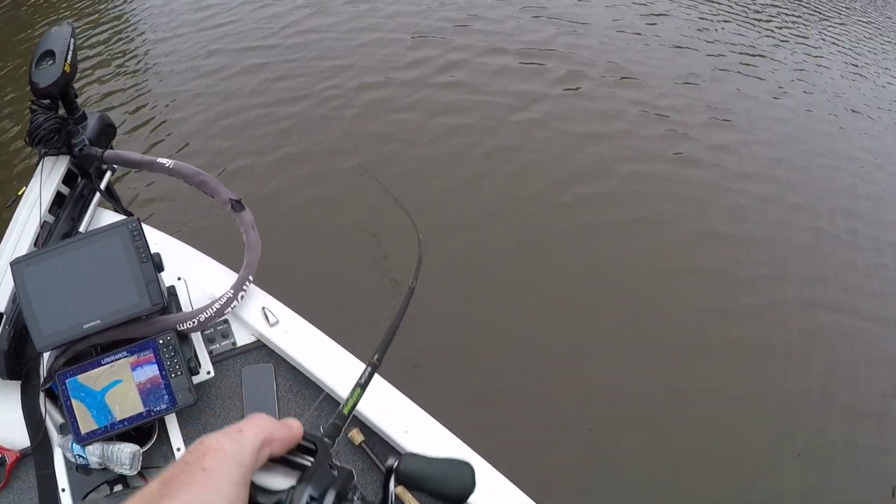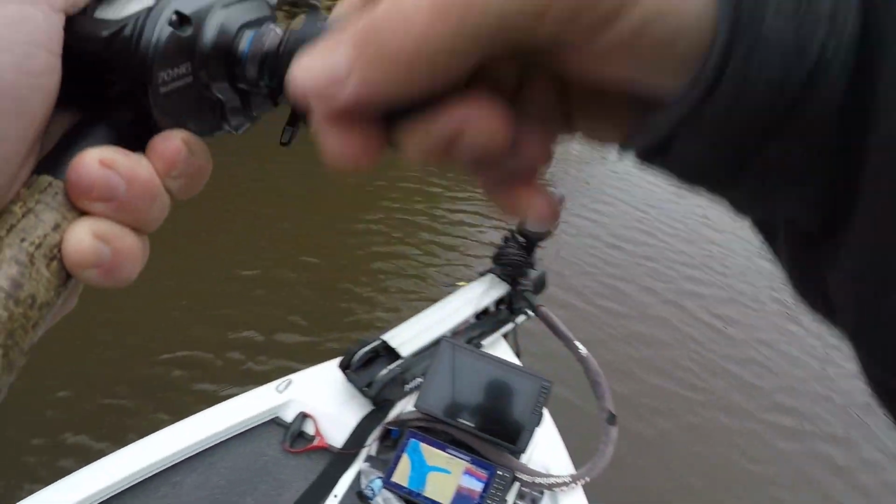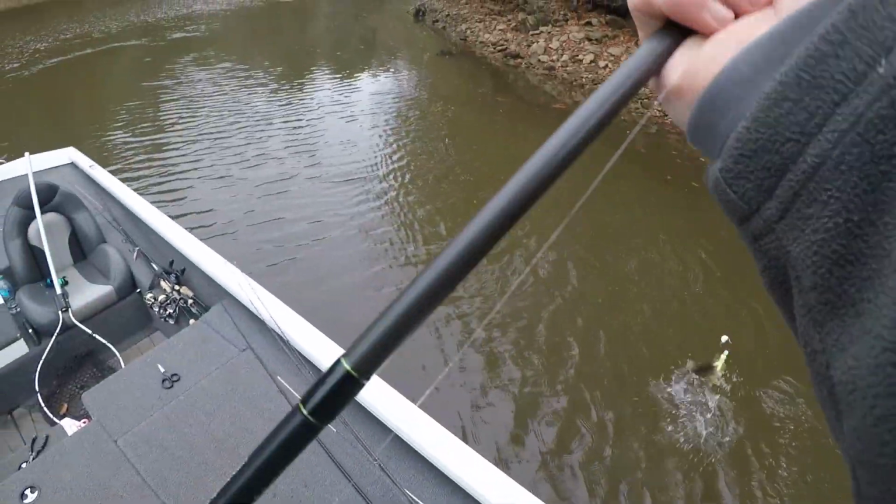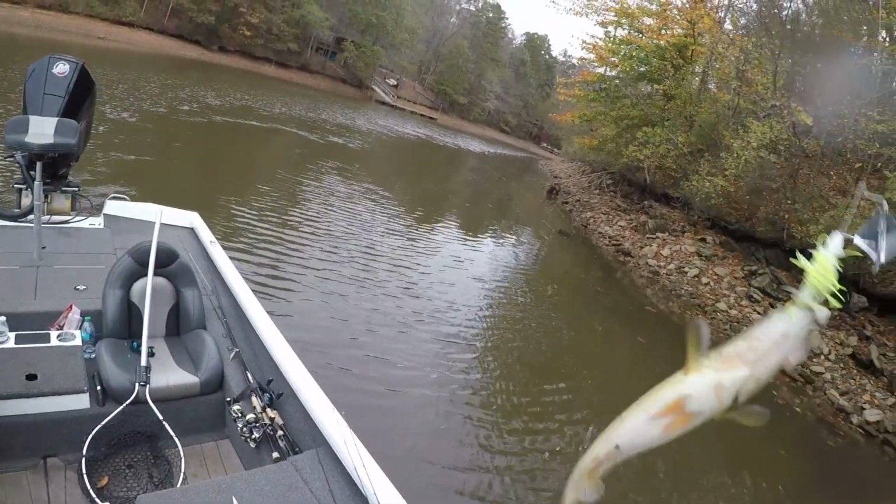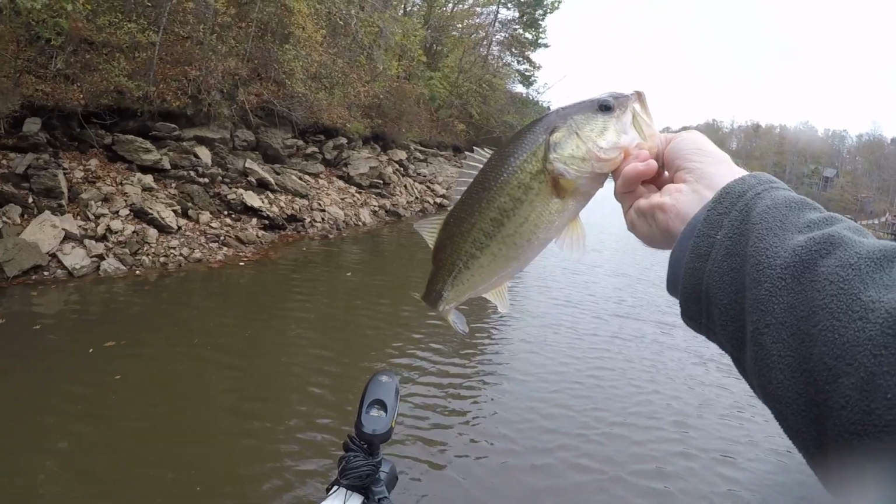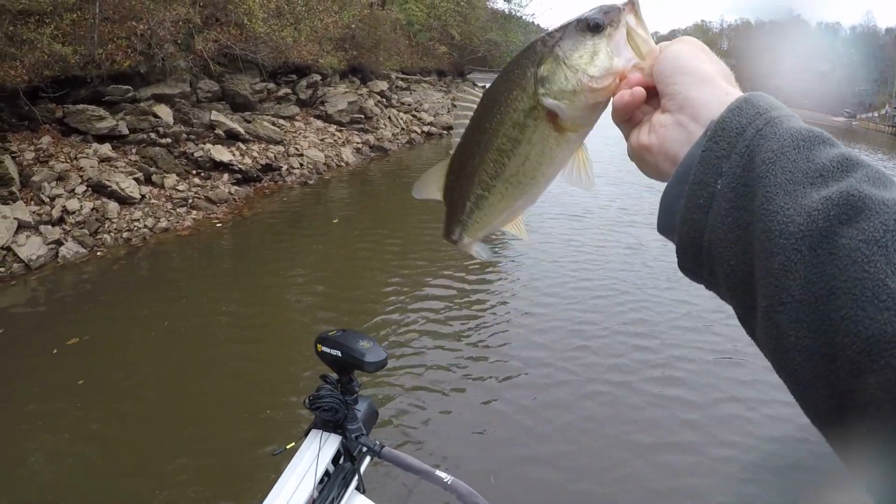I mean, that thing smoked it. So he's got the rod down, reeling that bad boy in. Flipping the boat right here. It's a small little largemouth, not a keeper, but still pretty fun. Looks like it's probably about a, I don't know, 12 or 13 incher maybe, but he got him another one on the buzzbait.